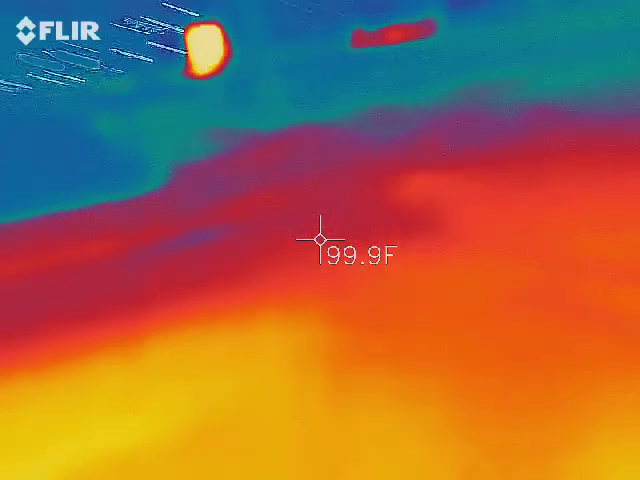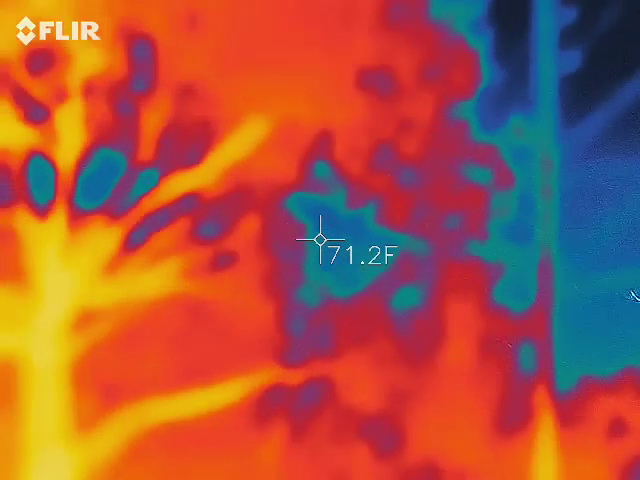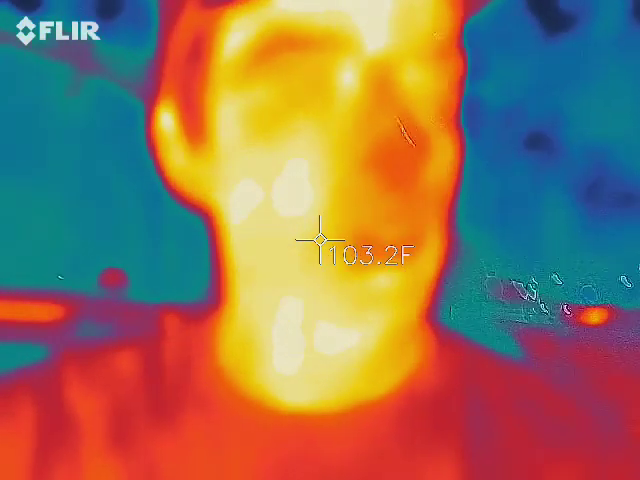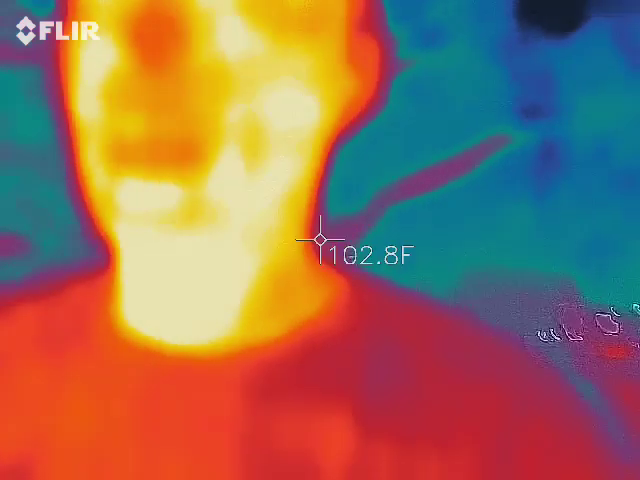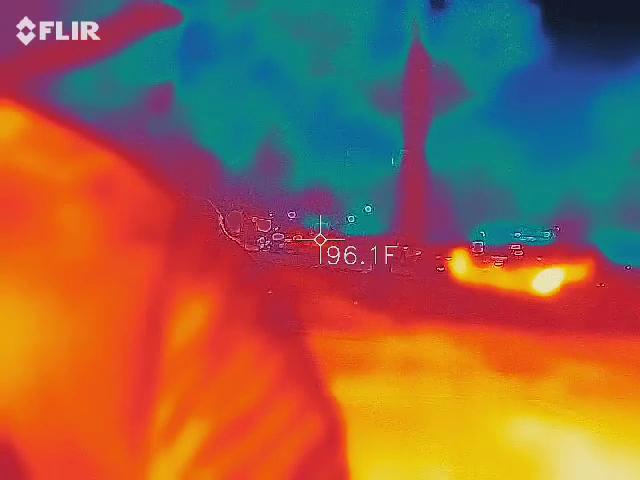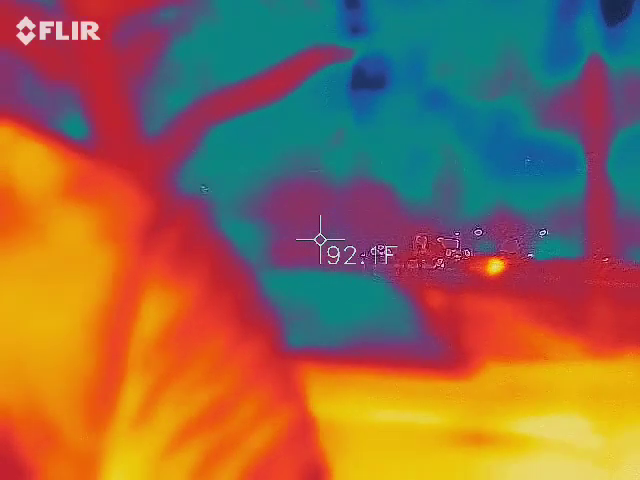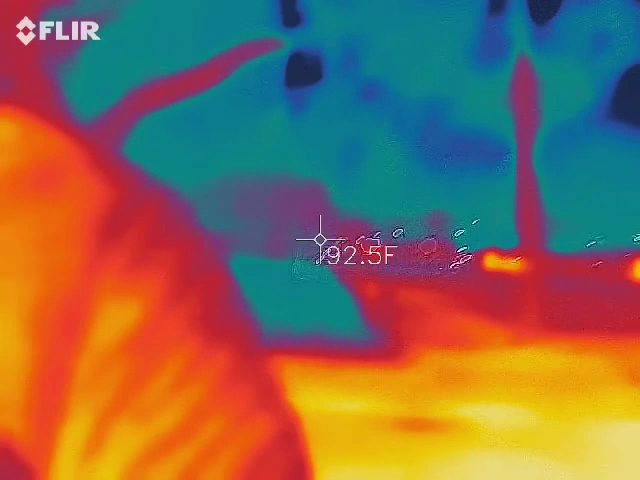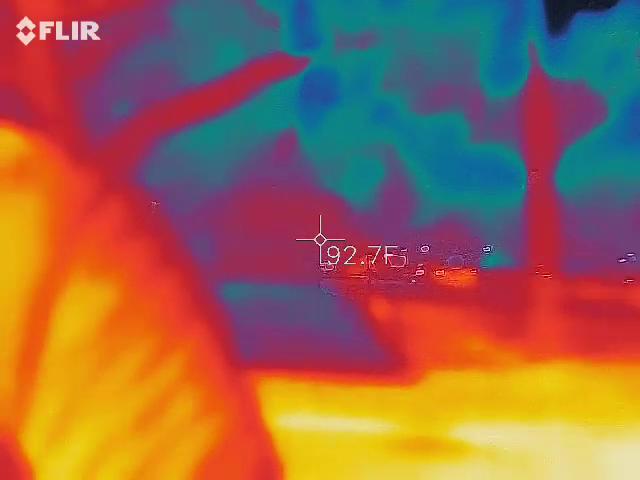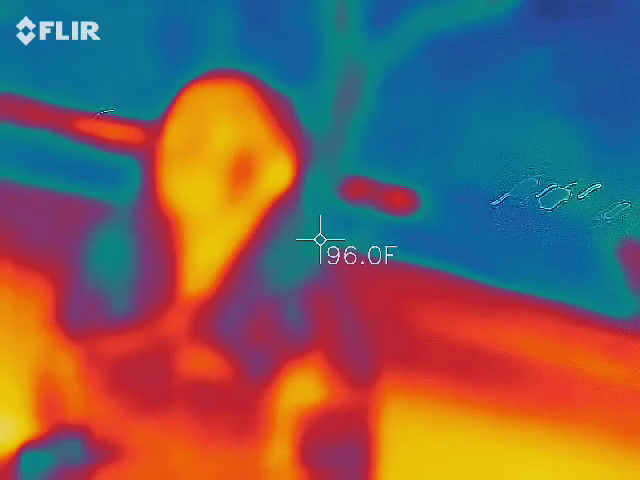What this person's going to be looking for is, if you take me out of the picture, the whole thing's going to fluctuate. So if we put me back in, see how it kind of changed on the screen there? The person who has this is going to be looking for those darker blue spots. They're going to look almost black, and we're going to try to get a measure read on there to see if it's an actual intelligent orb or any kind of spirit or apparition that's going to show up on this camera.